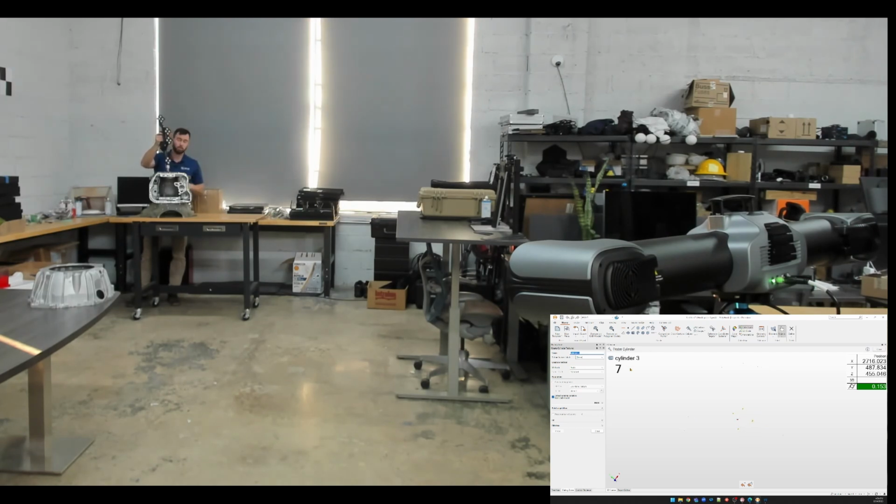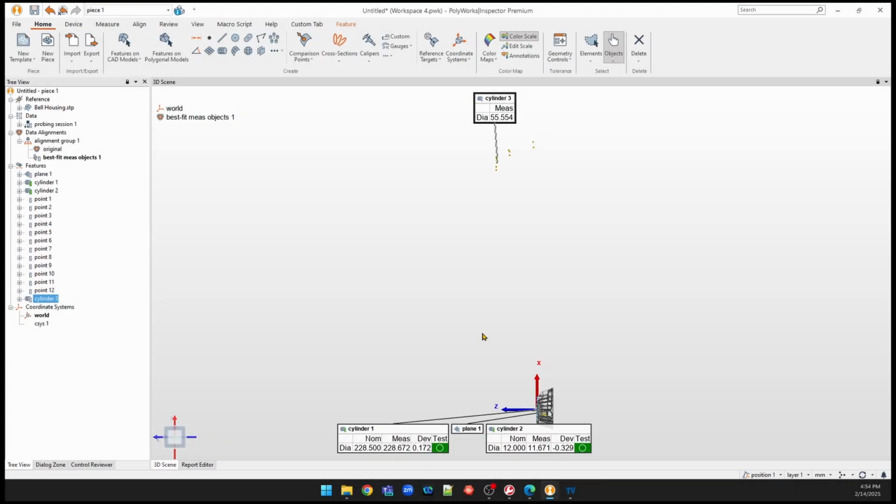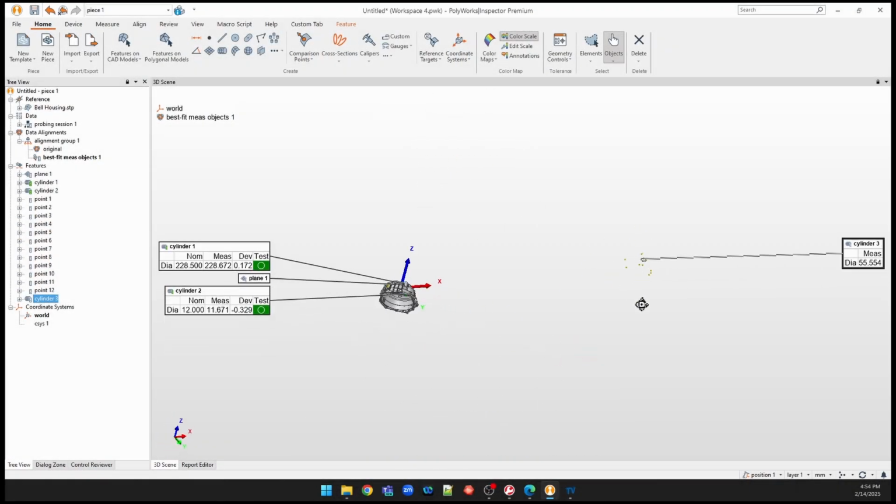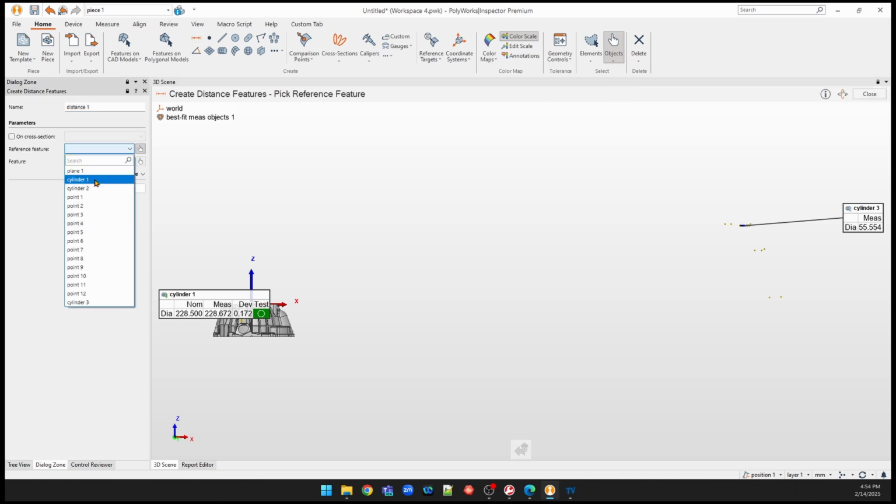Once I'm ready to compensate, I'll hit that check mark. Perfect. That gives me a cylinder on the top of that part. I'll orient this so it makes sense. And then we'll take a dimension from those 2 cylinders. We'll go cylinder 1, cylinder 3.